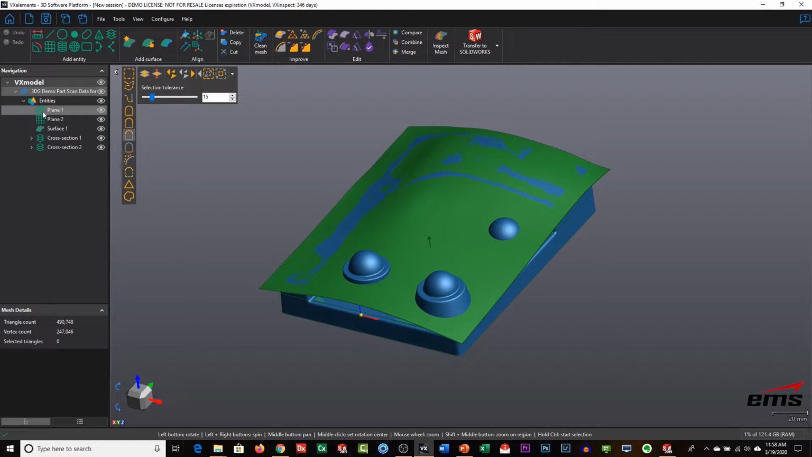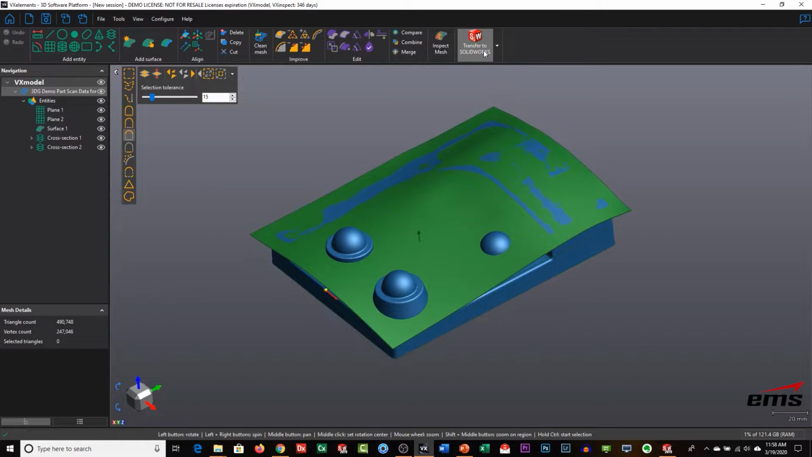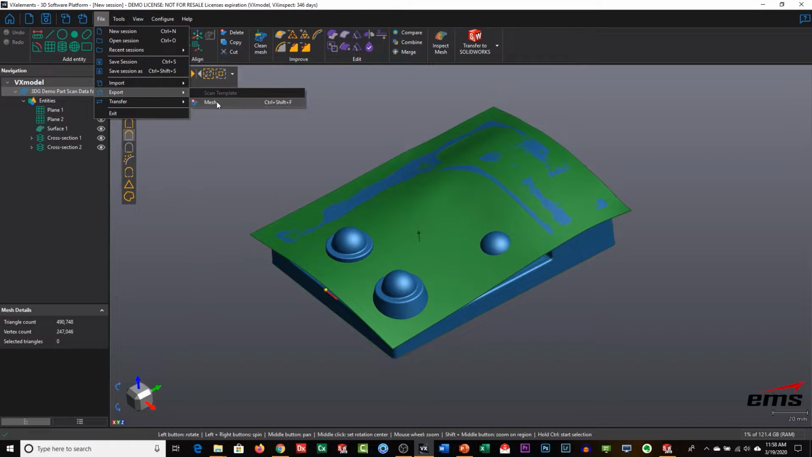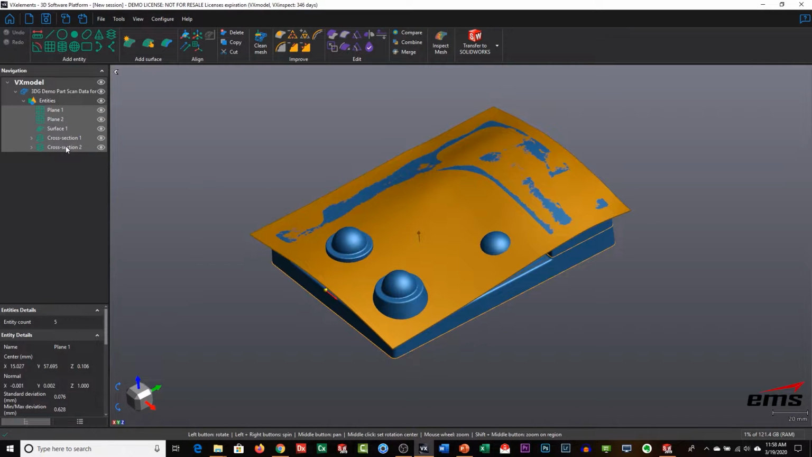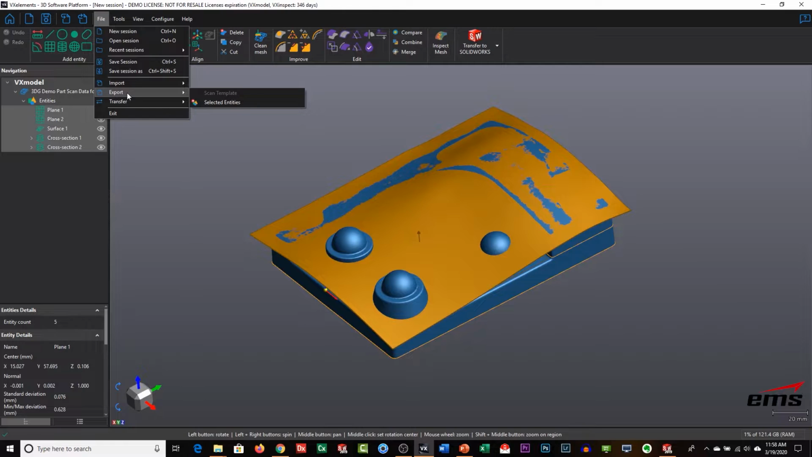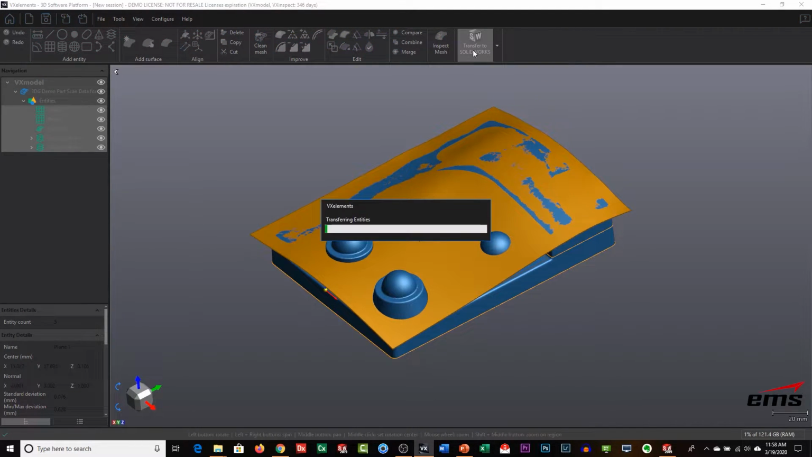And if we look at our entities in our tree, we've got a couple of planes, a surface, and a couple of cross sections. So that's enough to get started. So the next step is to transfer this. Now we have two choices here. We can go to SolidWorks, Inventor, and Solid Edge right from here, or we could basically export out the geometry into like an IGES, STEP, Parasolid, okay? So we'll have different options. But since we're using SolidWorks in this demo, I select all the geometry, and then I hit transfer to SolidWorks.